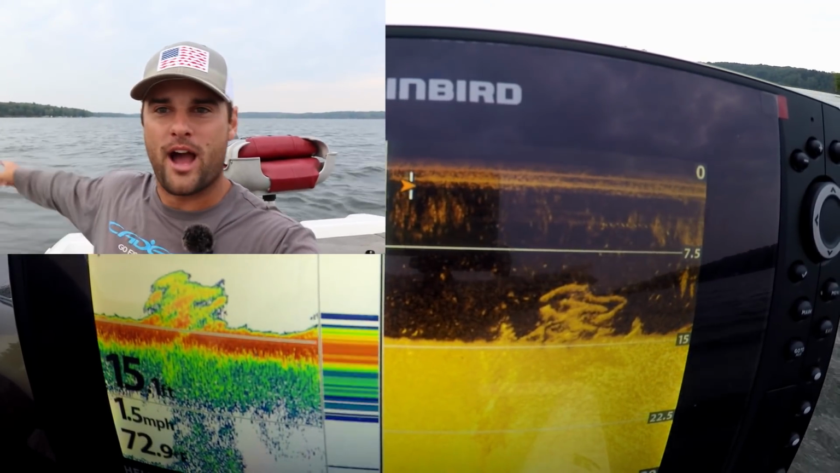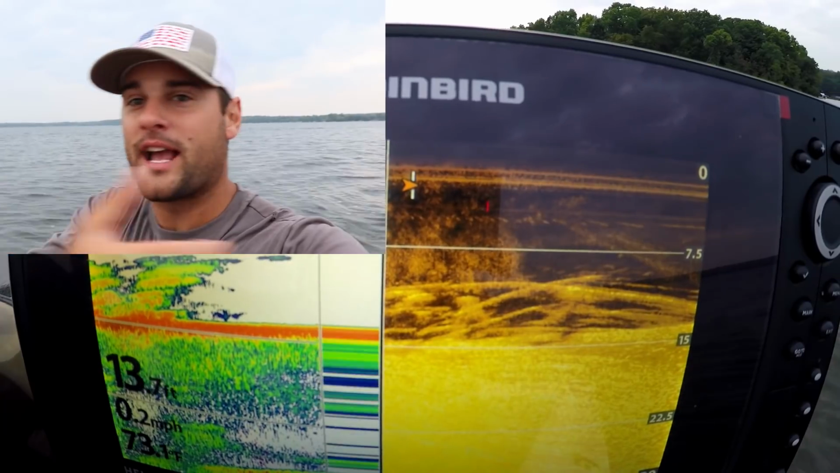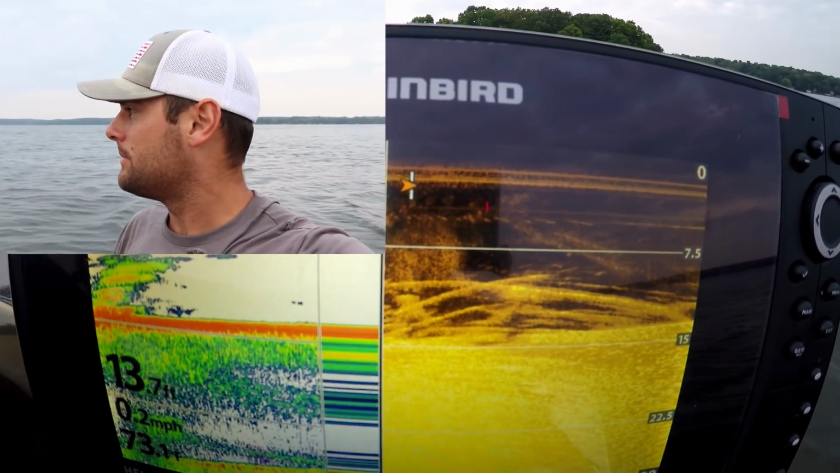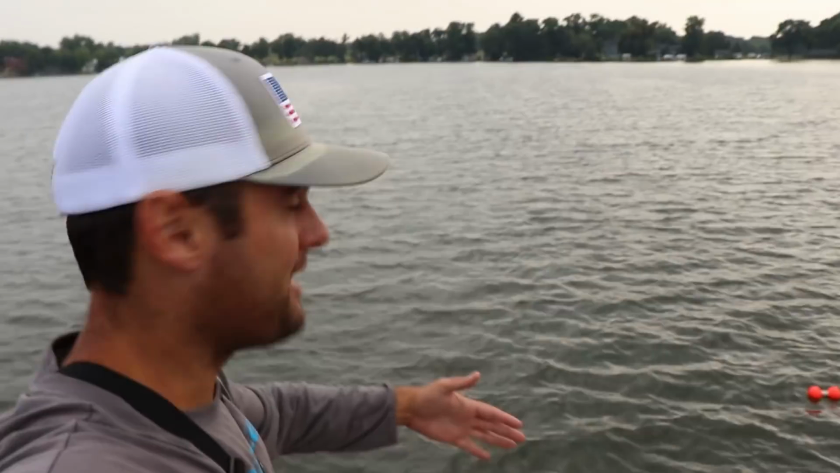So I'm going to circle back around to my buoy here. I'm going to set up. Luckily, I got the wind pushing me that way, away from the brush pile. I'm going to set up and cast into the brush pile or vertically jig into the brush pile. Okay, so let's get set up here. All right, here we go. There's my buoy. So I'm gonna stay on this side of it.